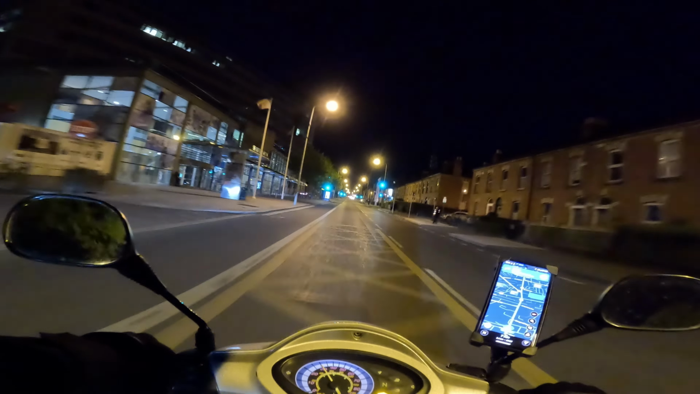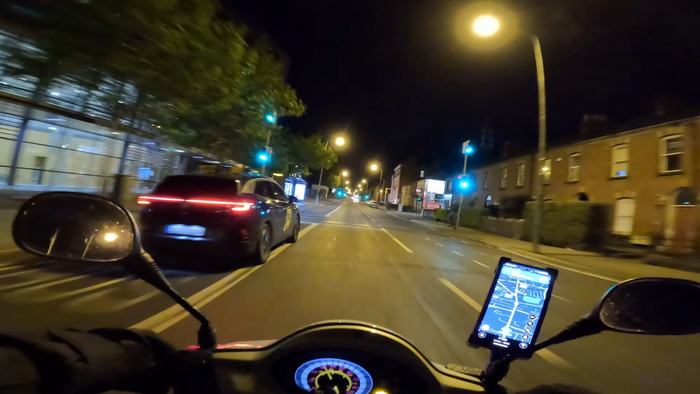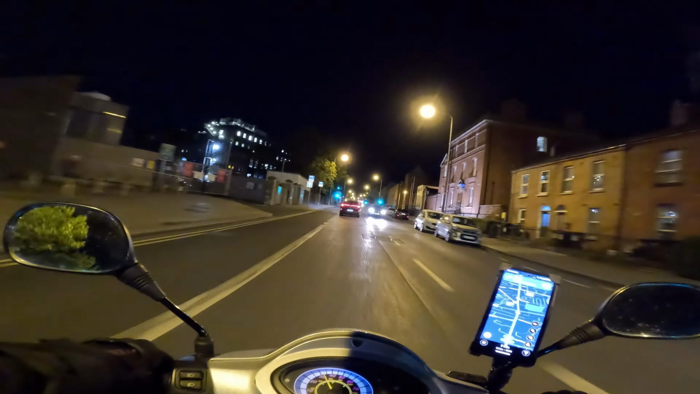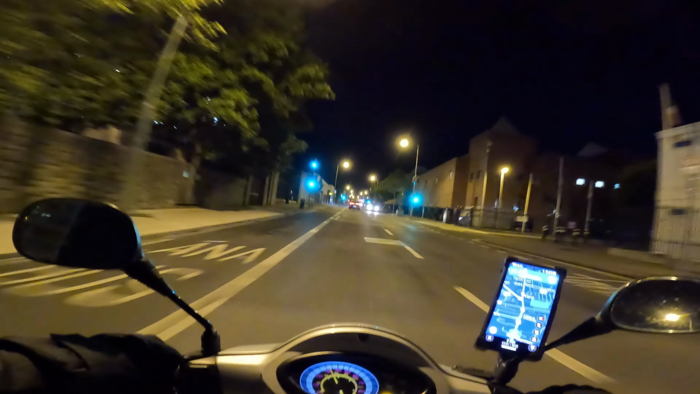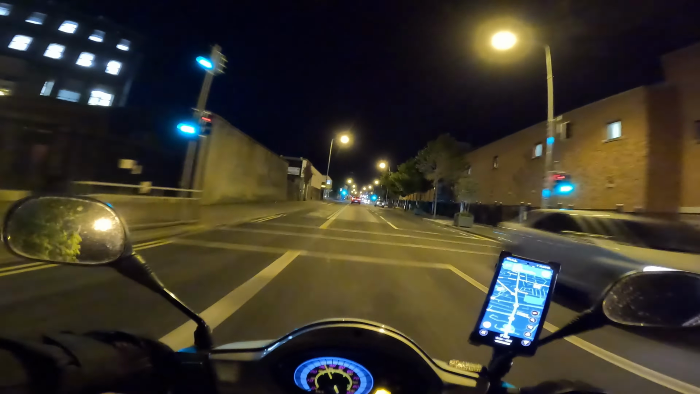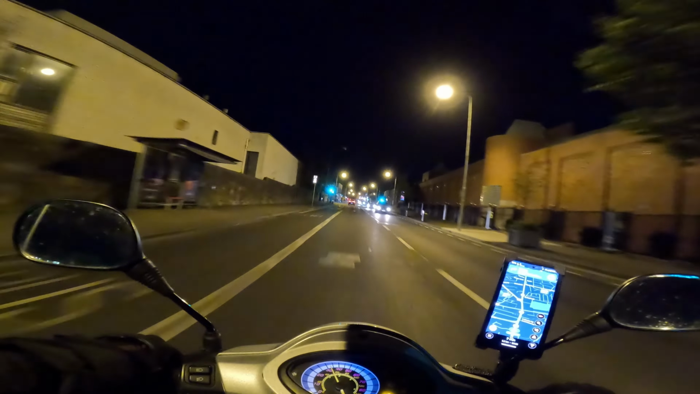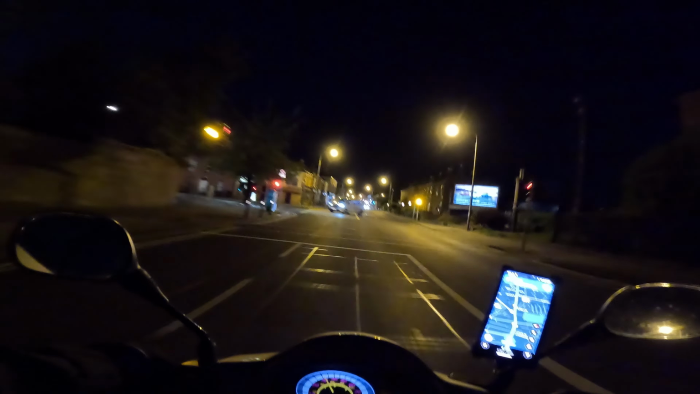Nice, green lights all ahead. I'm actually going the speed limit. That taxi is not. That taxi is going way above the speed limit. And this taxi, I don't even know if they're going to turn. Yes, they are. Okay, that's fine.